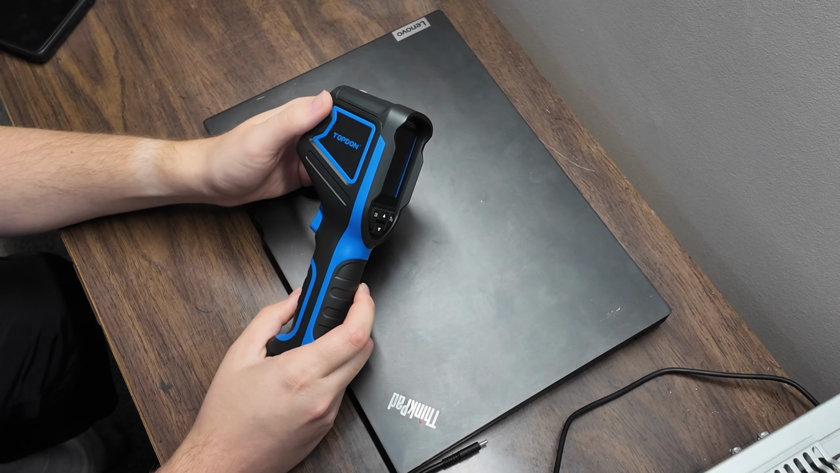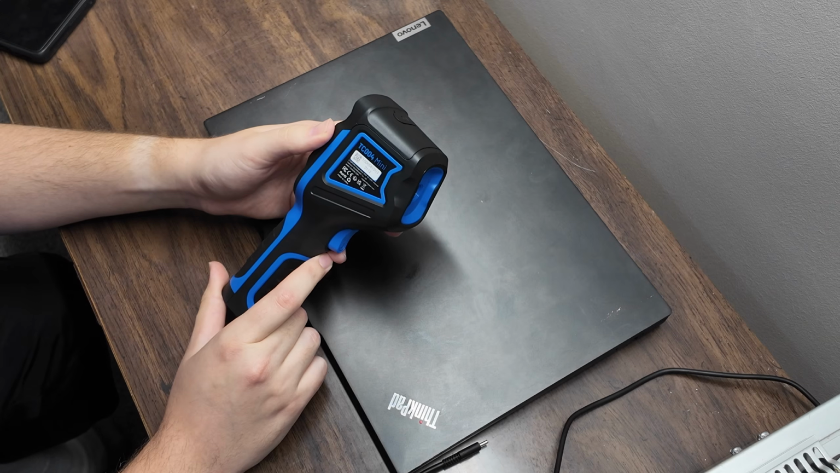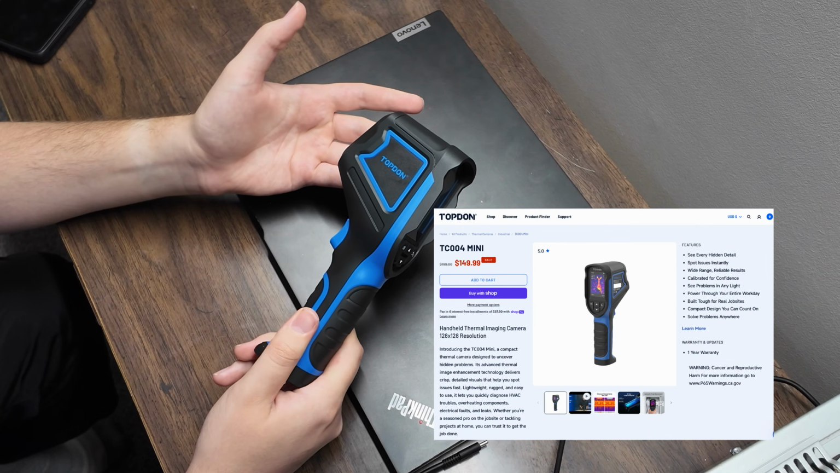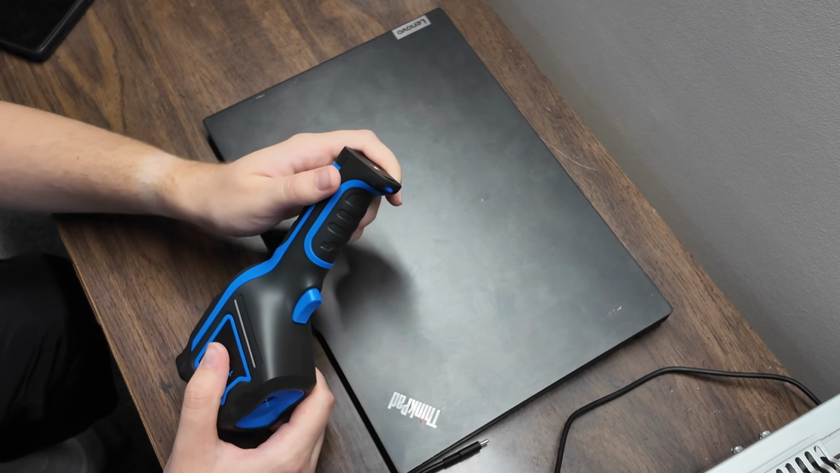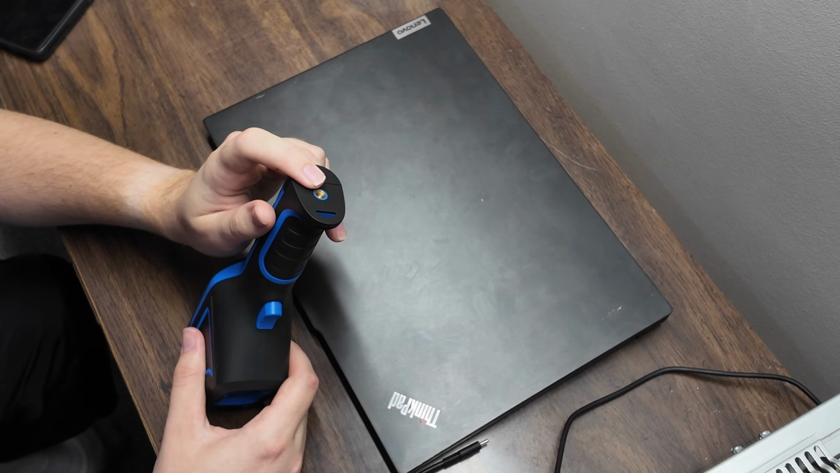Hello! Today we're going to be taking a look at the Topdon TC004 Mini. This is a thermal imaging camera. It's relatively inexpensive and there's a lot of cool features that we have with it, and it's just a lot of fun. So starting at the bottom, we have a tripod mounting point, so you can screw this into a tripod to make it easier to hold.